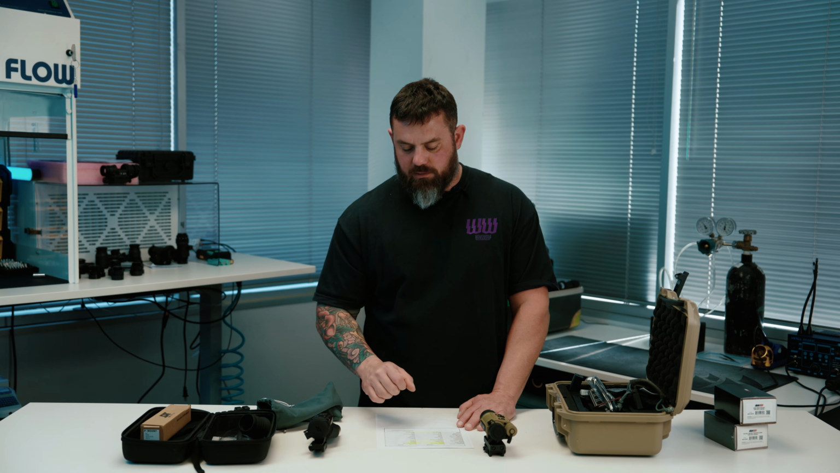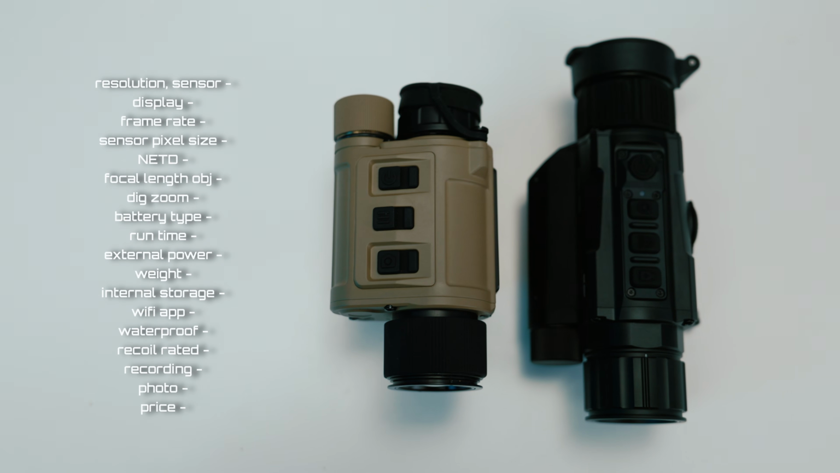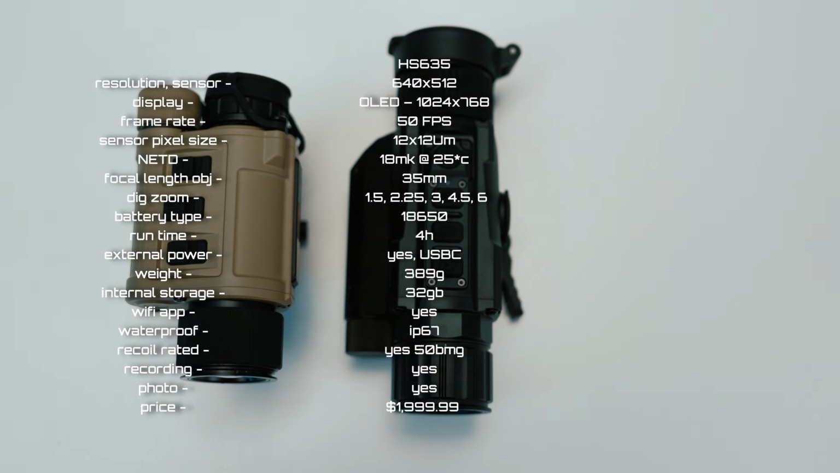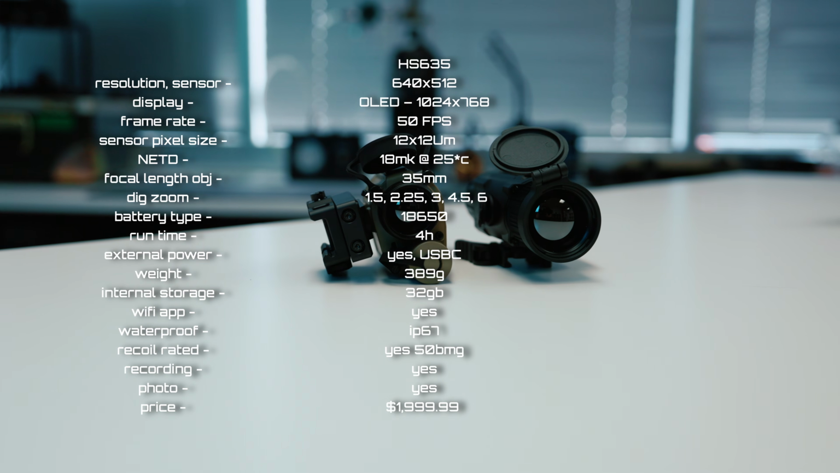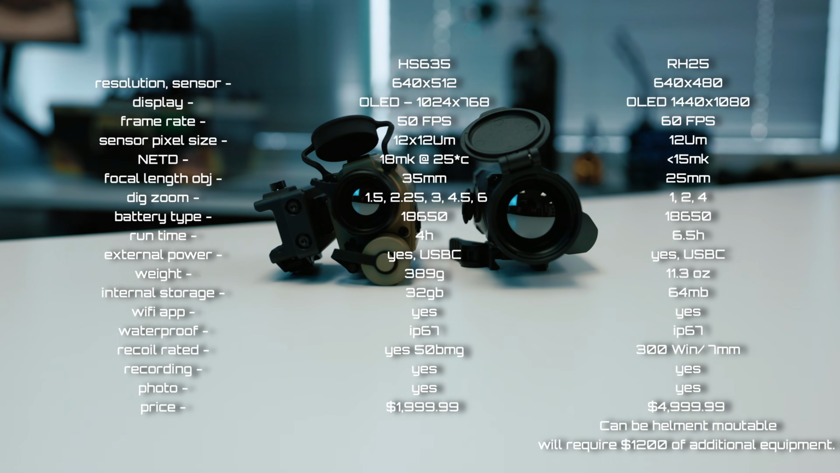So before we switch over to the out in the real world environment comparison of the video side by side, I'm going to talk about some of the particulars. So this is the Hydra HS635. It has a resolution sensor with a pixel density of 640 by 512 versus the RH25 640 by 480.